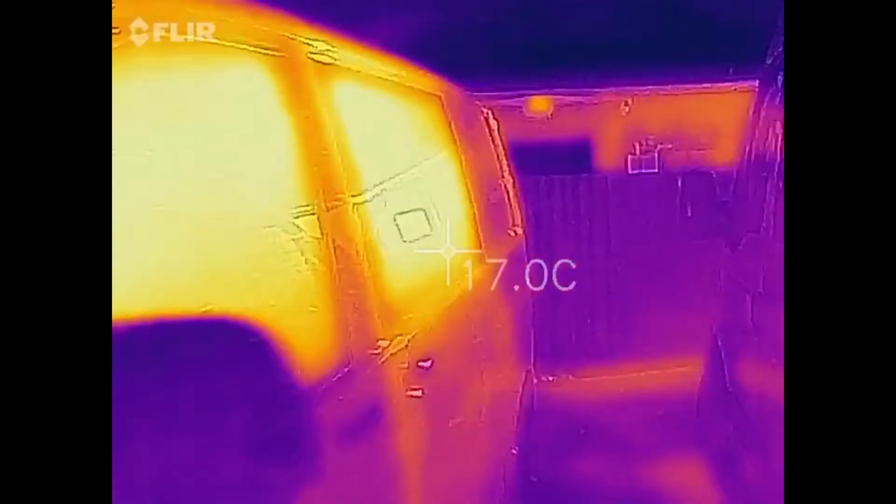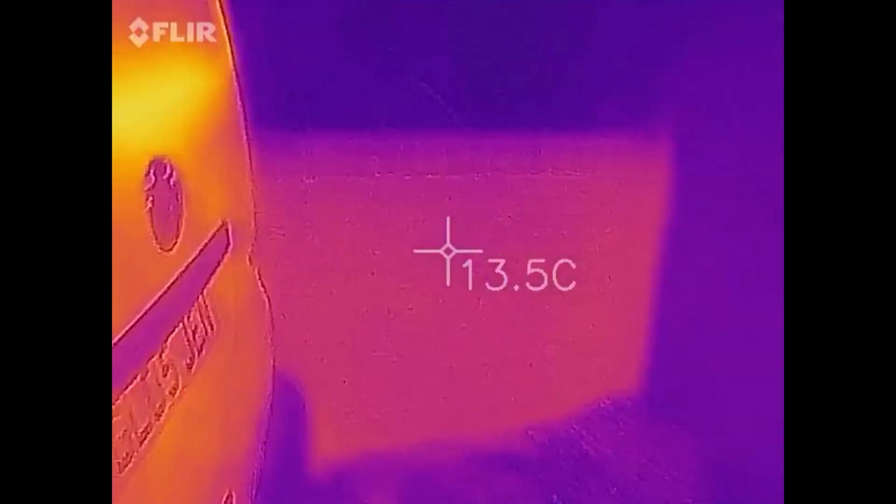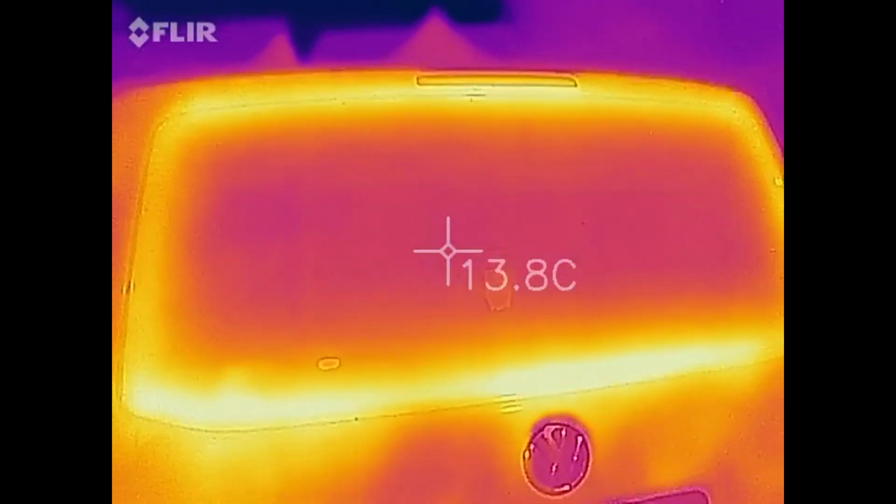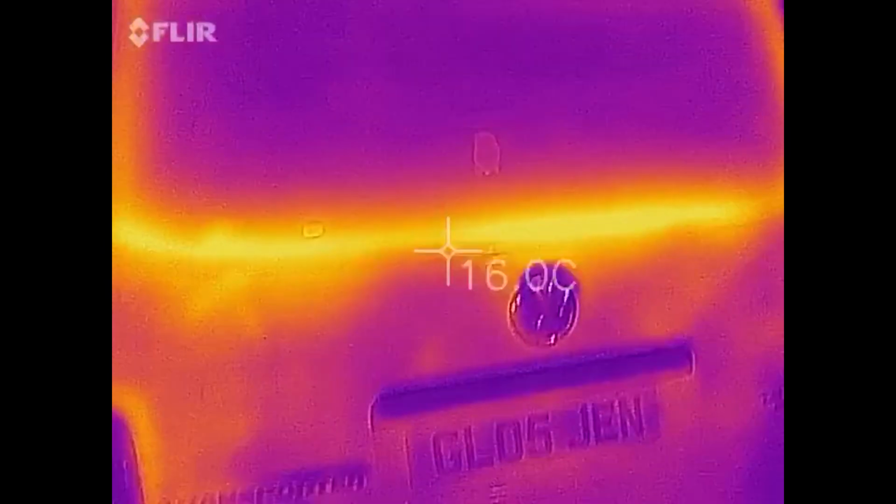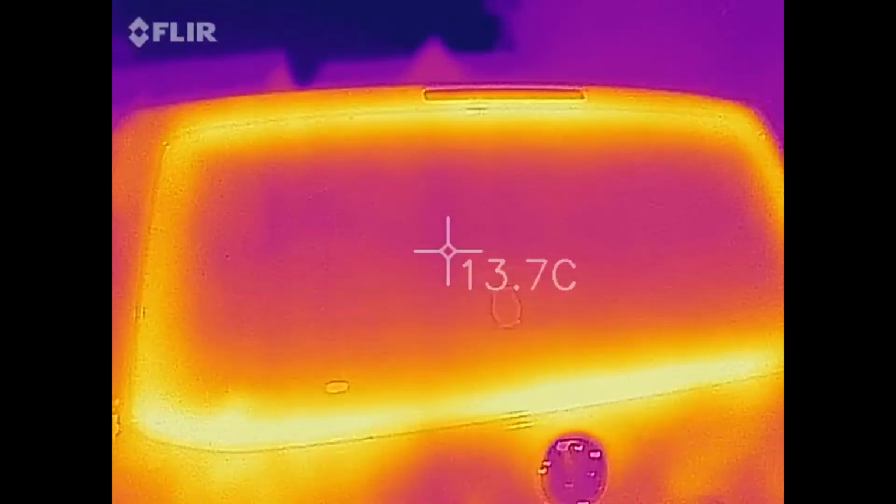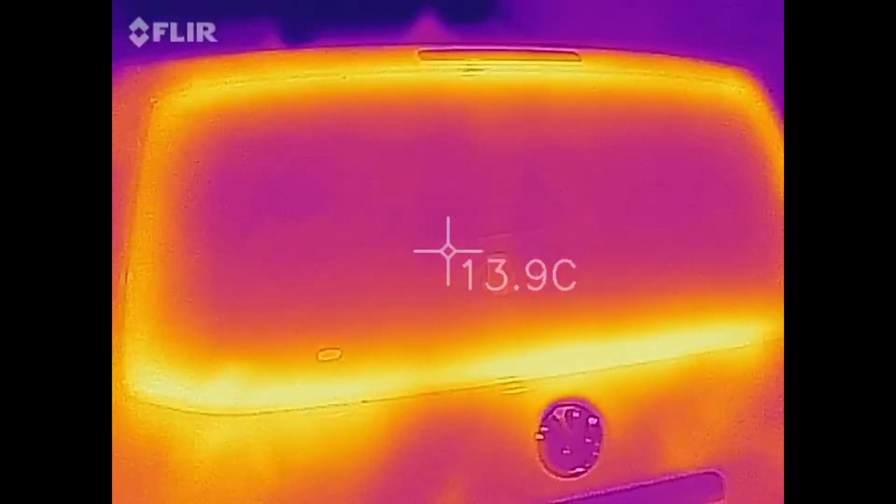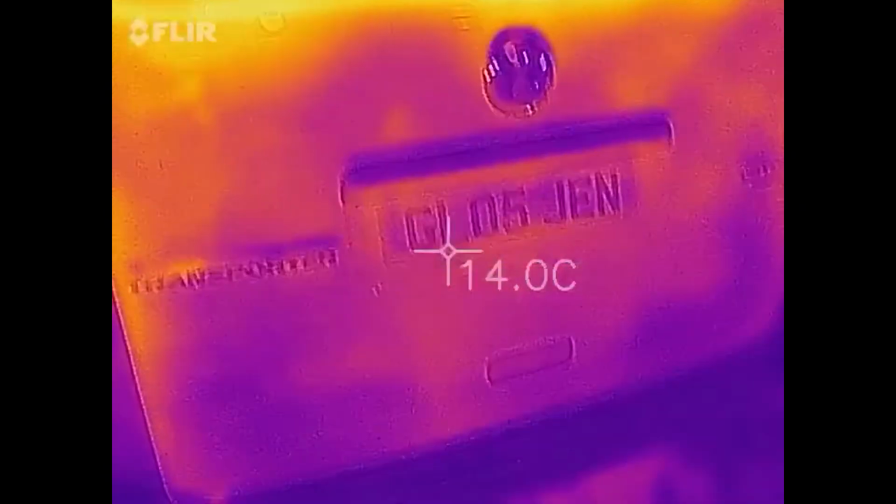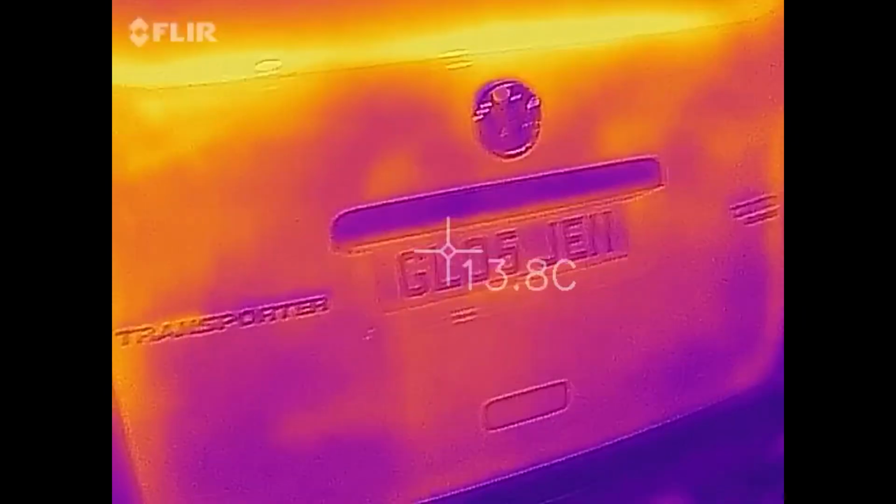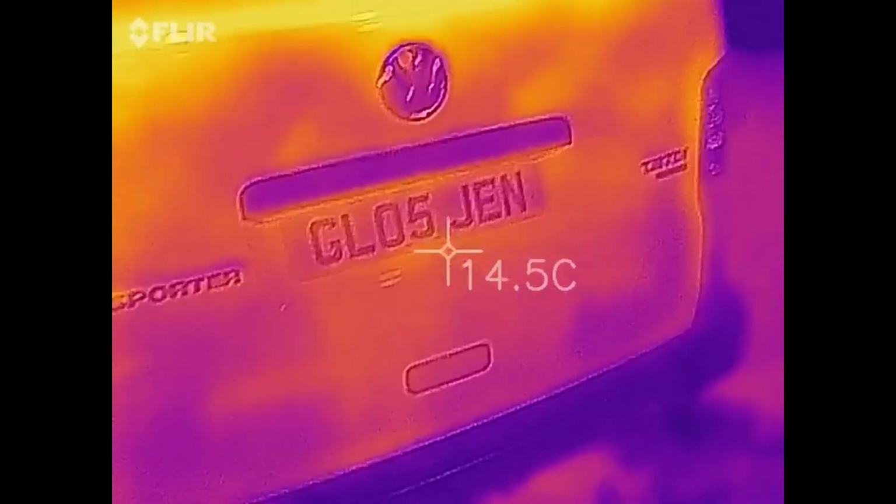Right, let's go and open the back door and hopefully see everything glowing. That insulation is working great, isn't it? You can see around the edges, but I haven't gone quite to the edges. Once I put that board on the top part of the tailgate, then that should be different. And down there, you can see where I've actually been stuffing the insulation in. It's not in there straight, and you can see all little swirls of it.